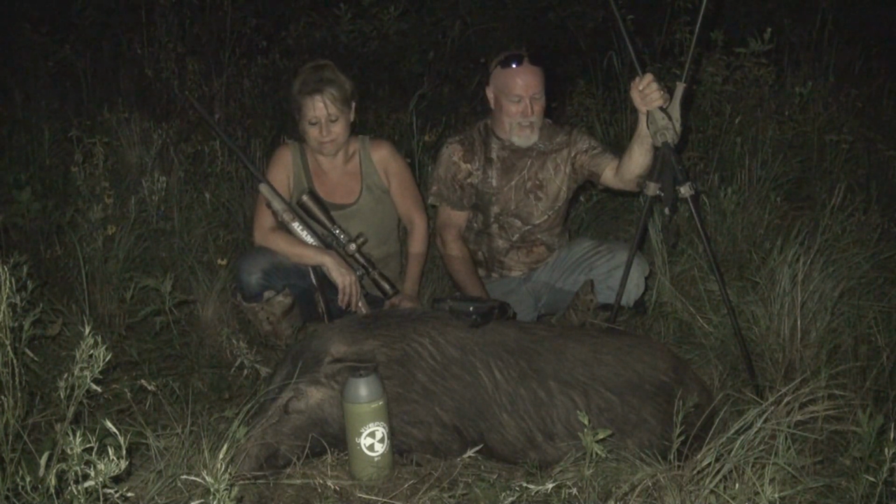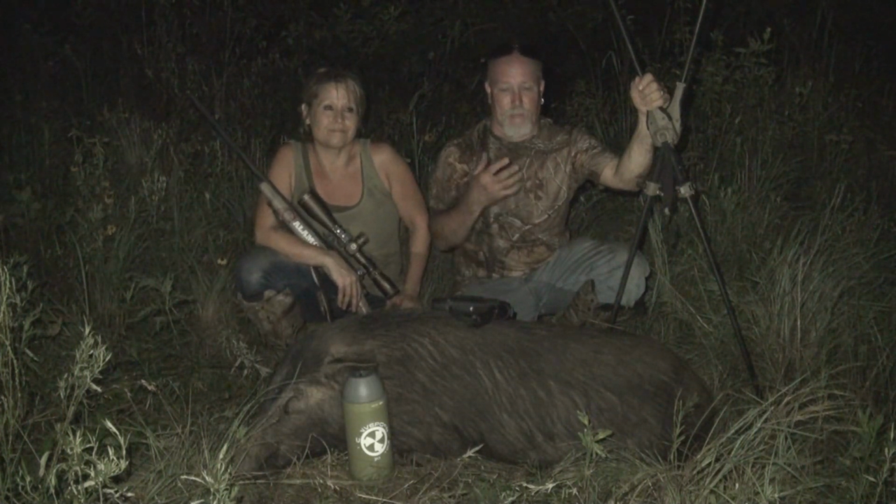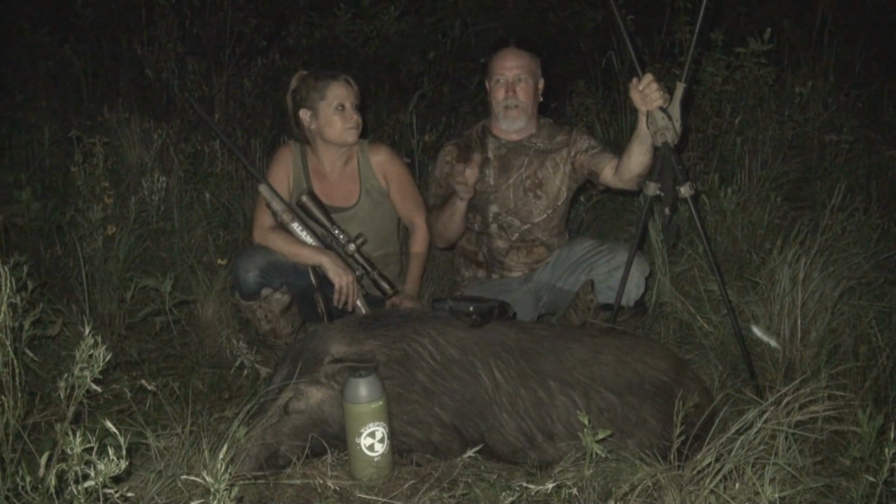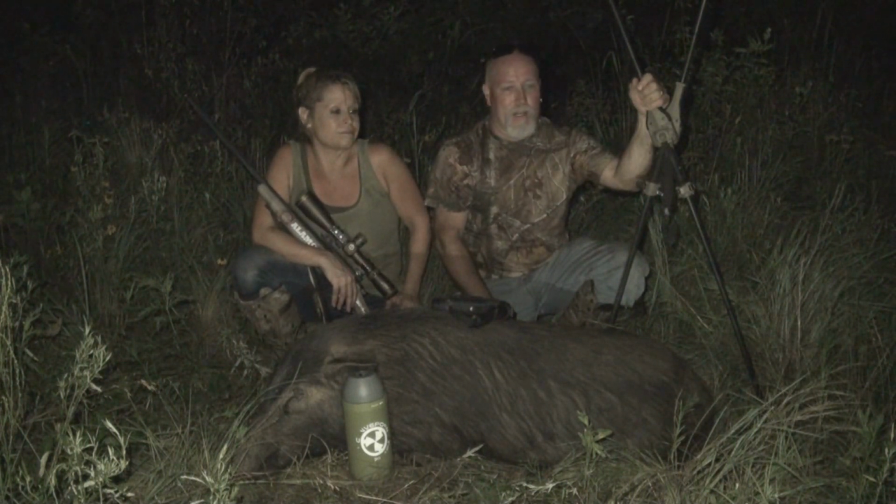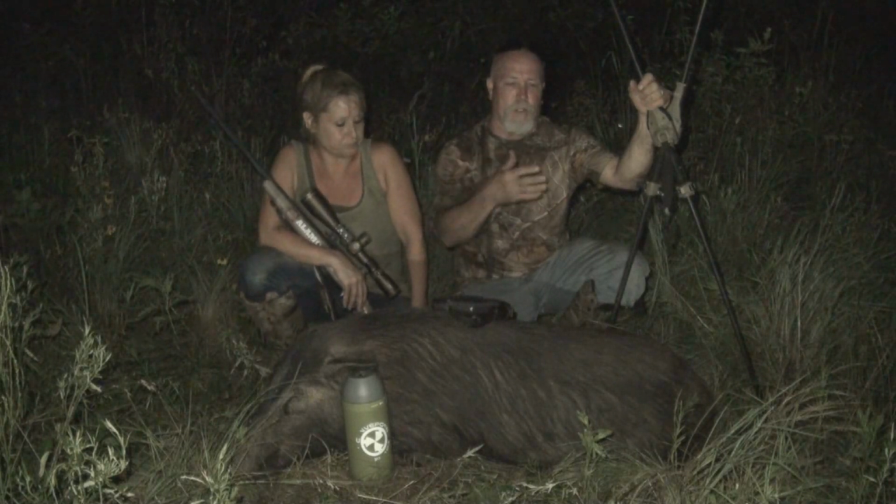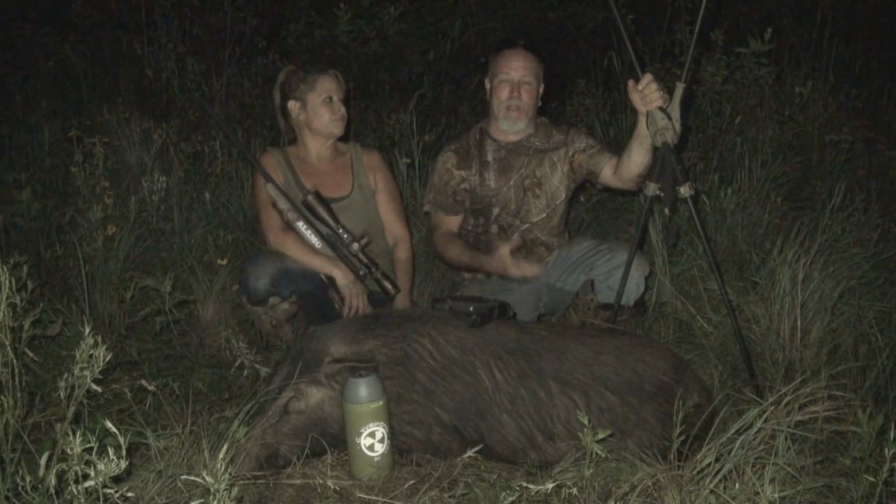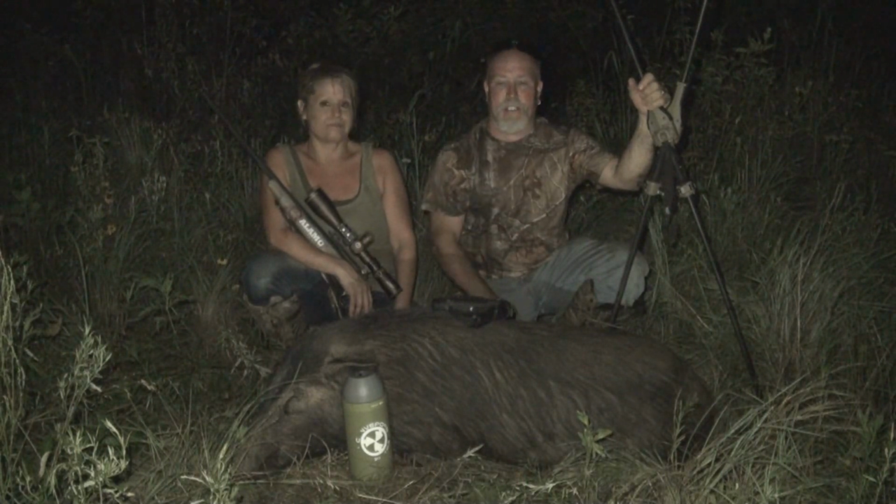We started with Hey Baby, and immediately we heard a boar responding. We could hear his ears flopping. When they scent mark, they raise up and shake their head, and it sounds like a dog shaking his head. You can hear their ears flop. So we heard him, and then we could see him scent marking trees. We don't know if the wind swirled or if he came out just far enough to see us, but we could see him come right to the edge of some trees, and we heard him blow, and he just disappeared. So we moved just a couple hundred yards and set up again.